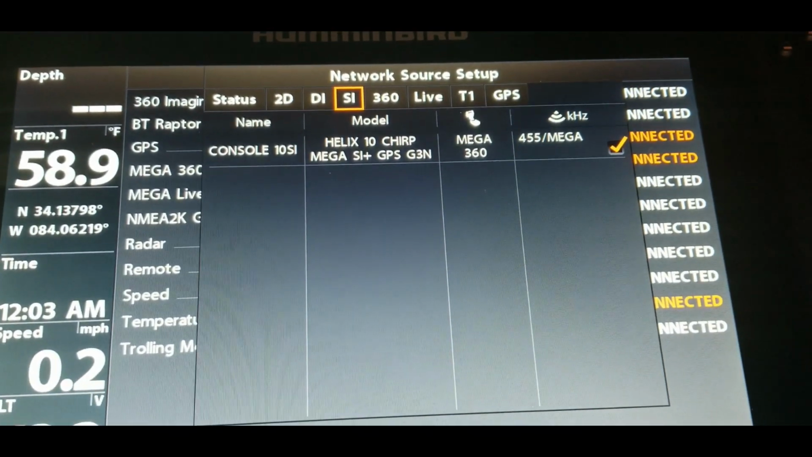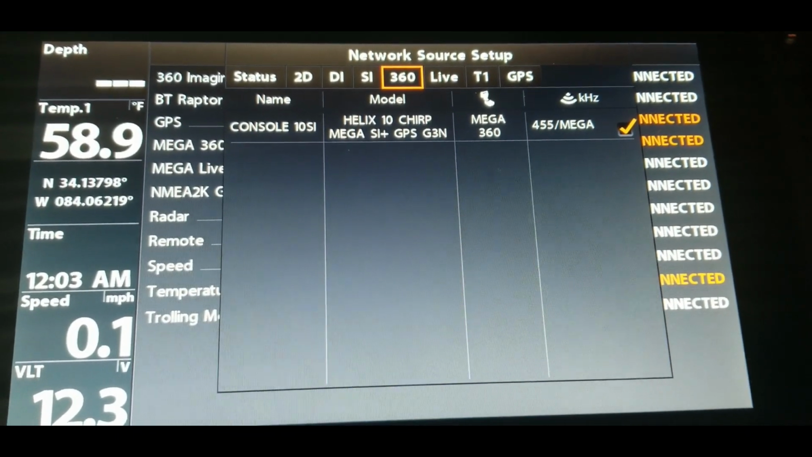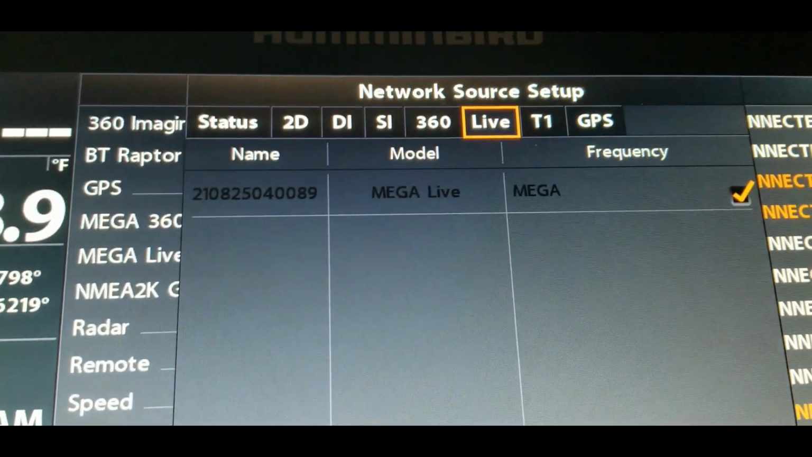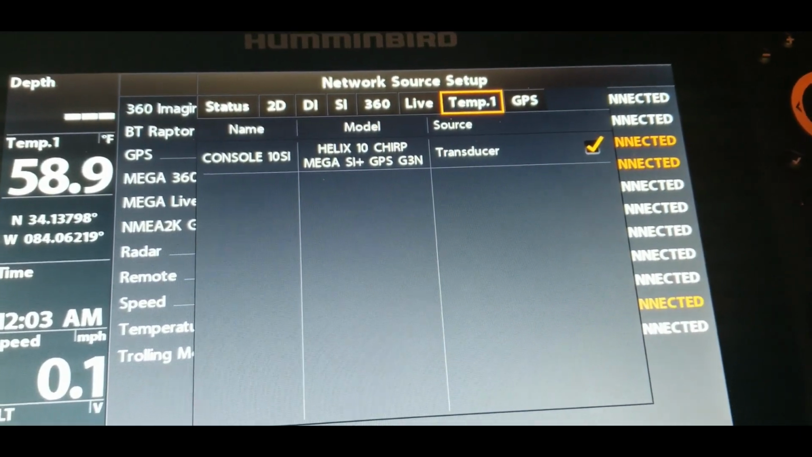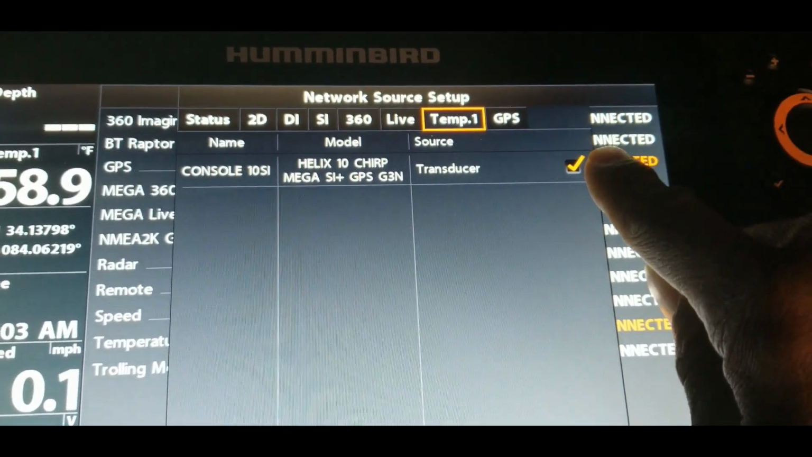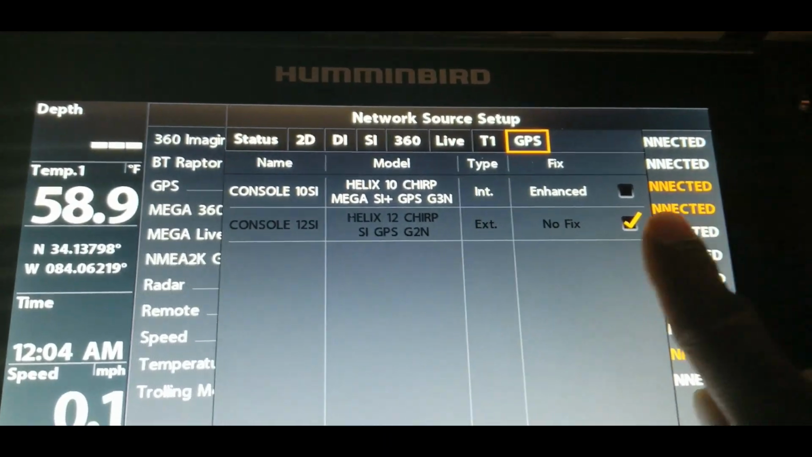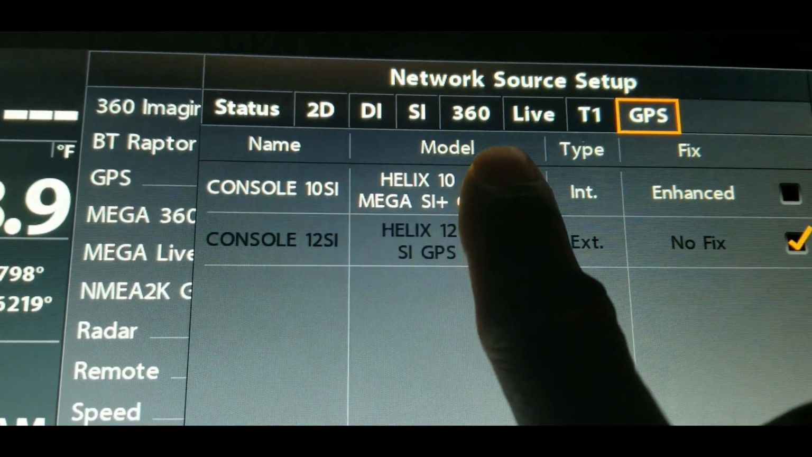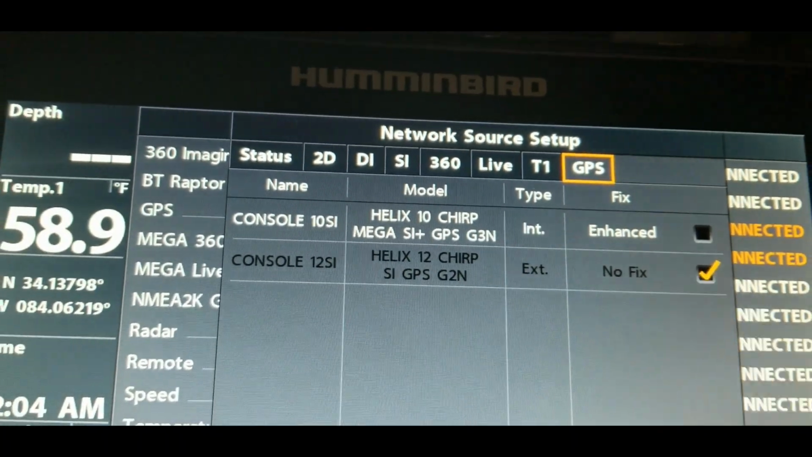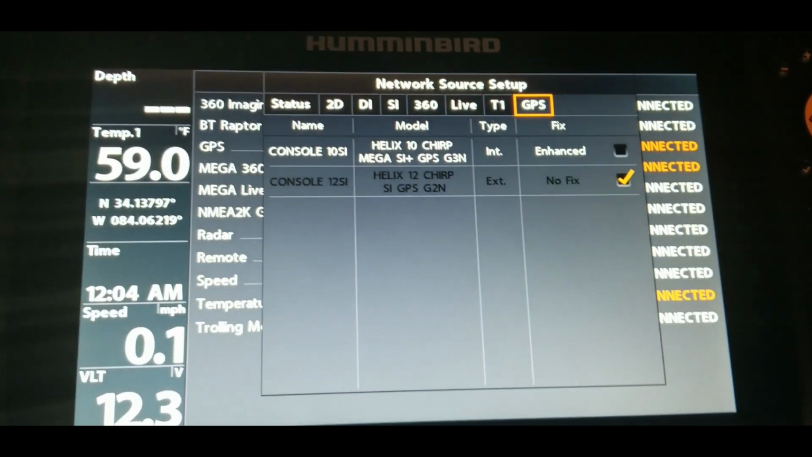So for each one of these, it's pretty much going to be this 10-inch G3N unit at the front of the boat. The live is grayed out right now. It's connected, but it's not on the network. The temperature is going to read from that transducer on the trolling motor, and the GPS is connected to the 12-inch screen, which is this one right here, and the puck is right there, connected to that 12-inch unit. So that's why it is blacked out right now, but you can see that it is checked. Whenever everything is booted up on the network, that will be set up correctly.